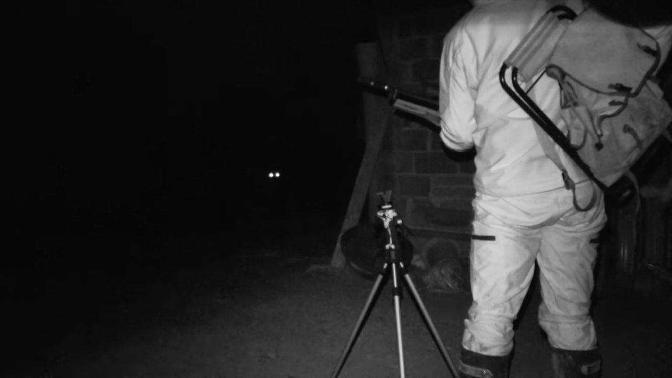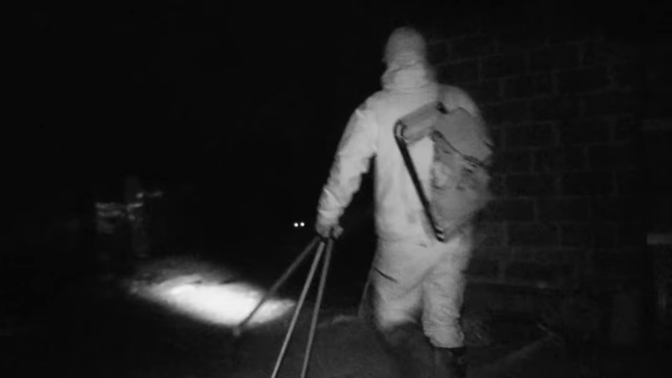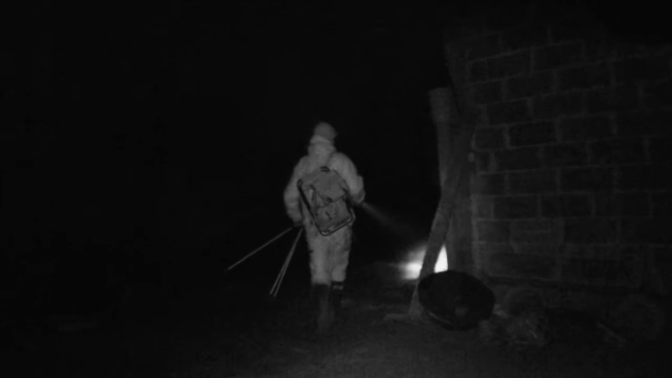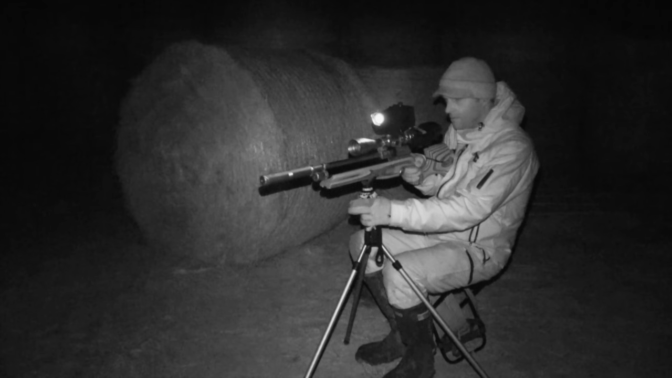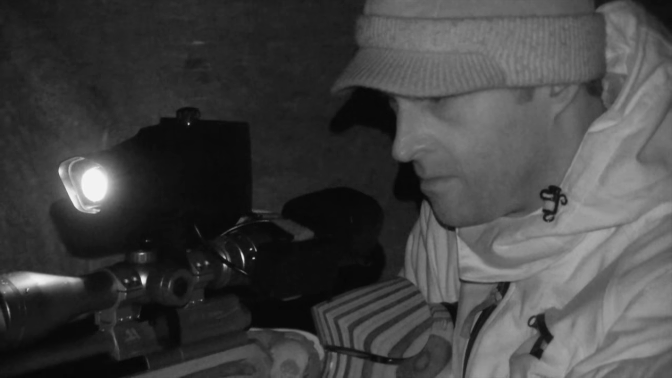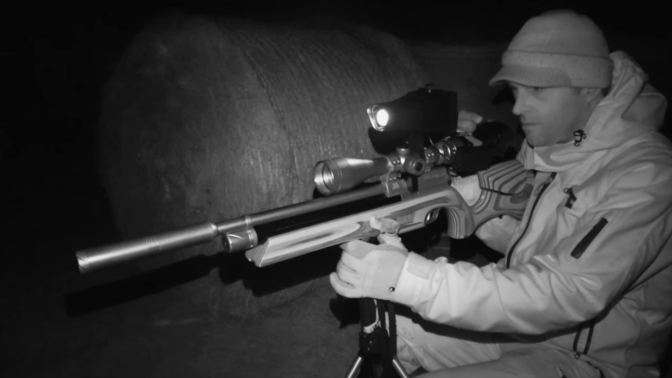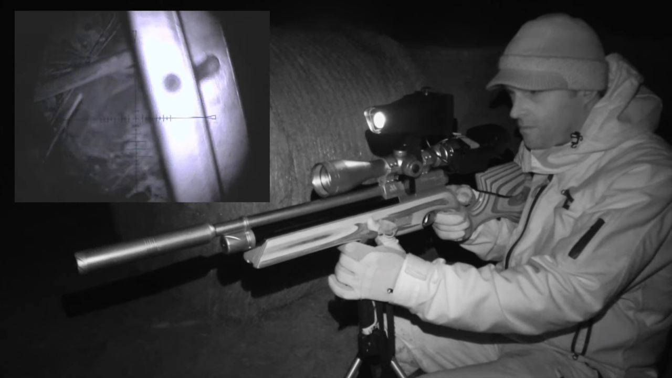With the initial target area failing to produce the expected action, it's time for a move. And I'm pleased that I remembered to bring my torch with me, because night vision kit isn't quite so good when it comes to making your way safely around the farm. And it seems that move wasn't a complete waste of time, as I eventually spot a rat clambering around in the clutter.